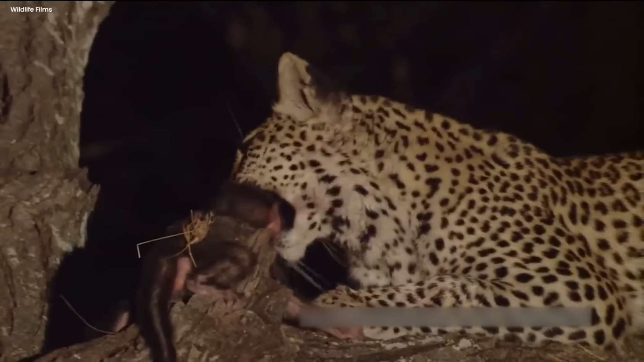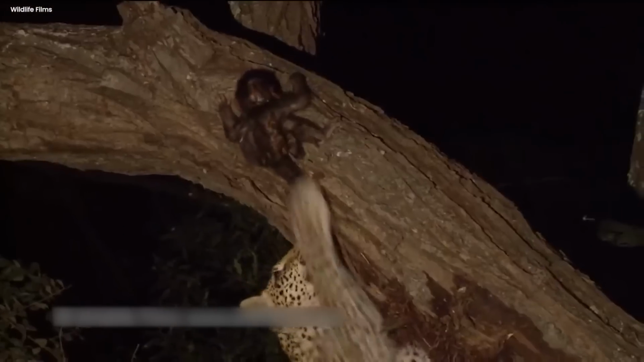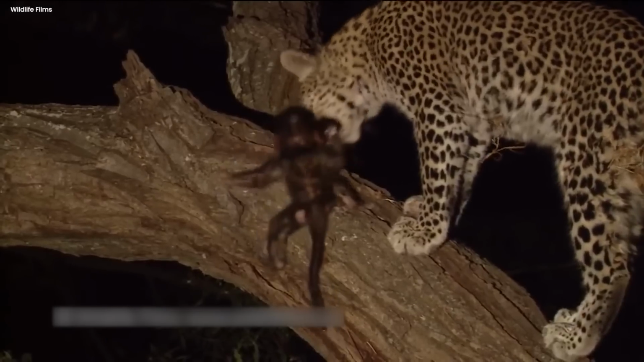The leopard attempted to trap him by positioning himself beneath the tree in this picture, but the baboon was too terrified to move and grasped the tree firmly. The leopard then carried it to its den while holding it in its mouth.